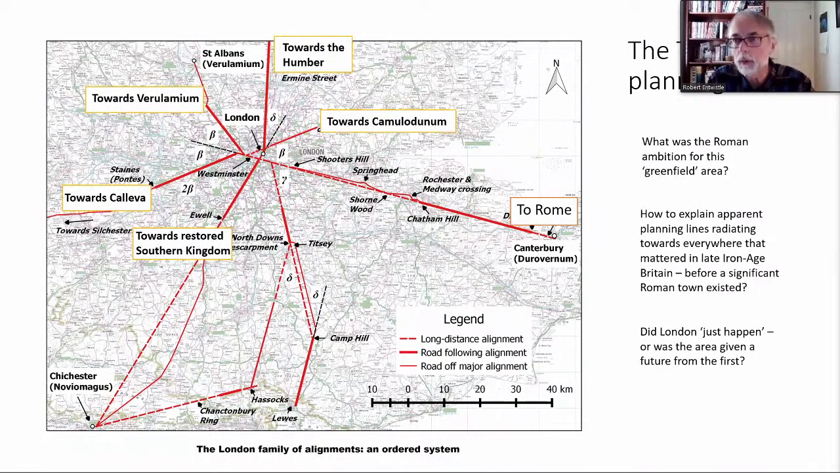Which leaves us with a question. Was London, as it became, the unplanned and spontaneous creation of enterprising merchants, as has often been suggested? Or did Roman officialdom have some sort of plans for the area right from the start?